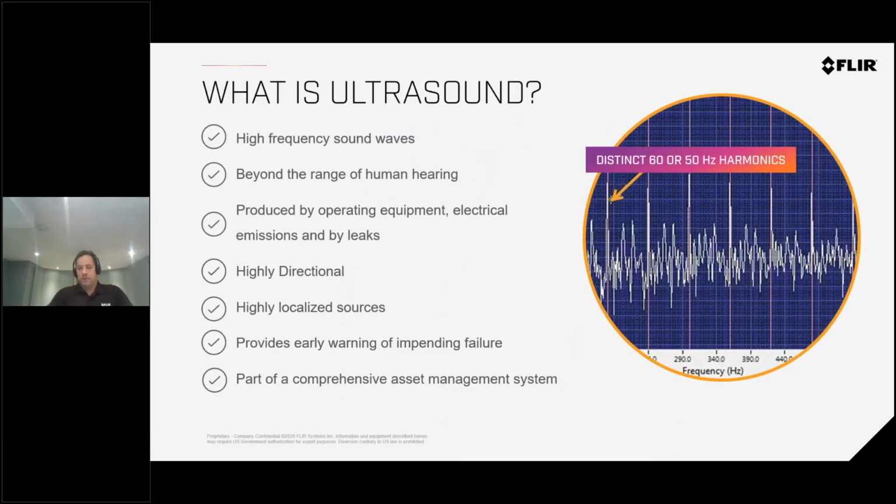Now, what is ultrasound? You guys have probably heard this before. This is not the ultrasound that we use to see if there's a baby. It's a similar frequency, but we're not looking for babies in this one. We're looking for air leaks. Ultrasound is high frequency sound waves that we don't hear. It's beyond our human hearing. It's produced typically by operating equipment in electrical, or by air leaks.